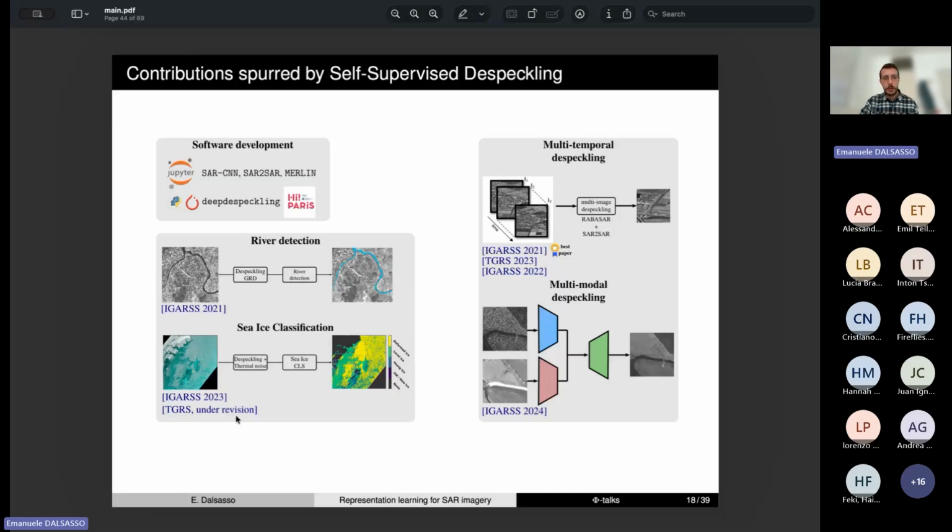And now the paper has been published. I should have updated this slide, so you would find the publication on TGRS. We have also extended our self-supervised methods to the processing of multitemporal stacks of SAR images. And then we have also shown how the introduction of an optical image can benefit the restoration quality.